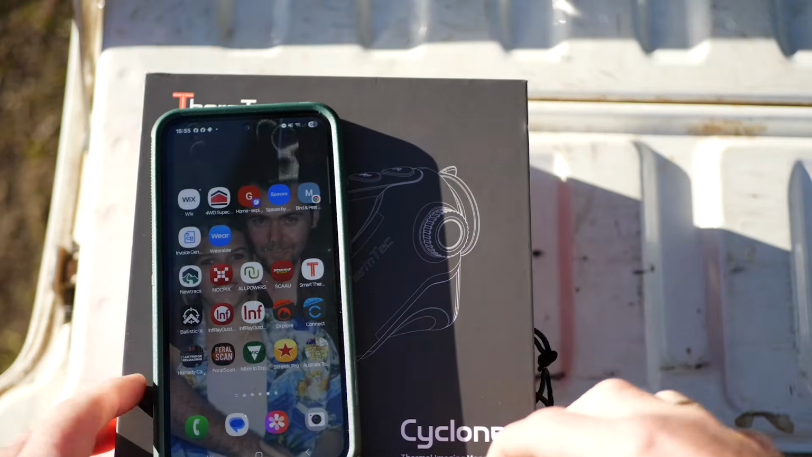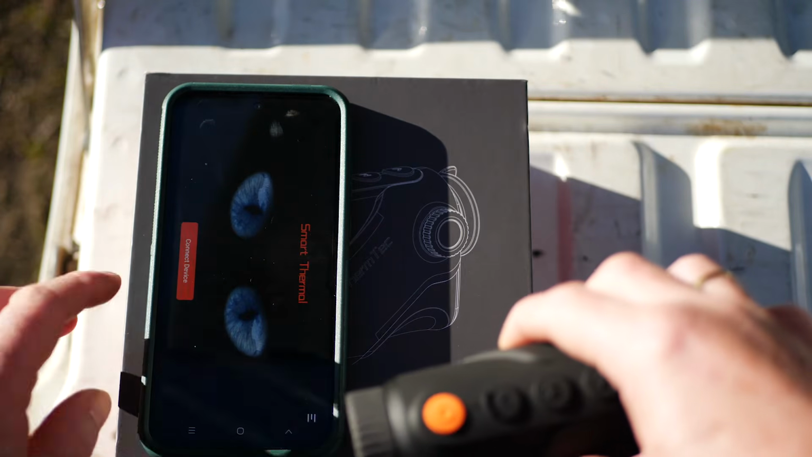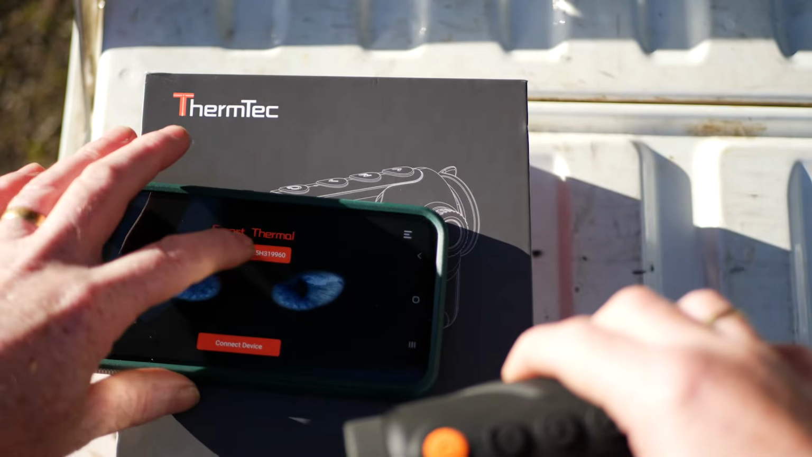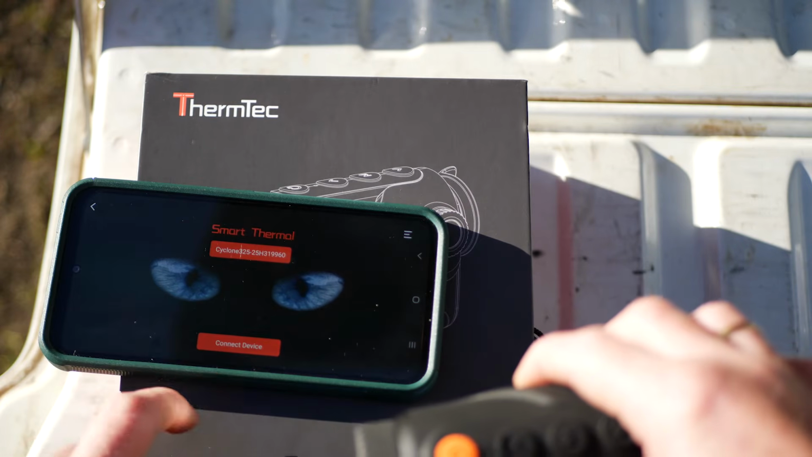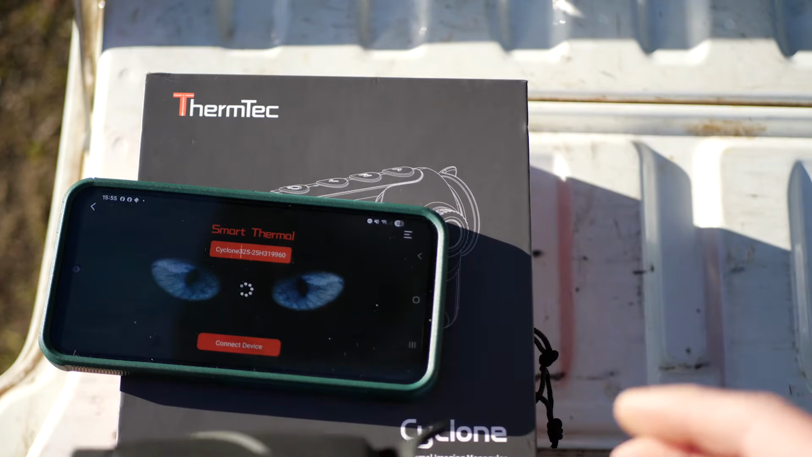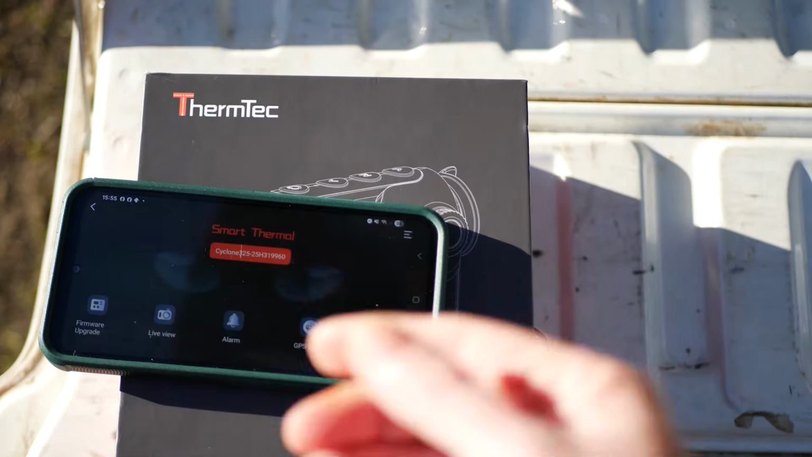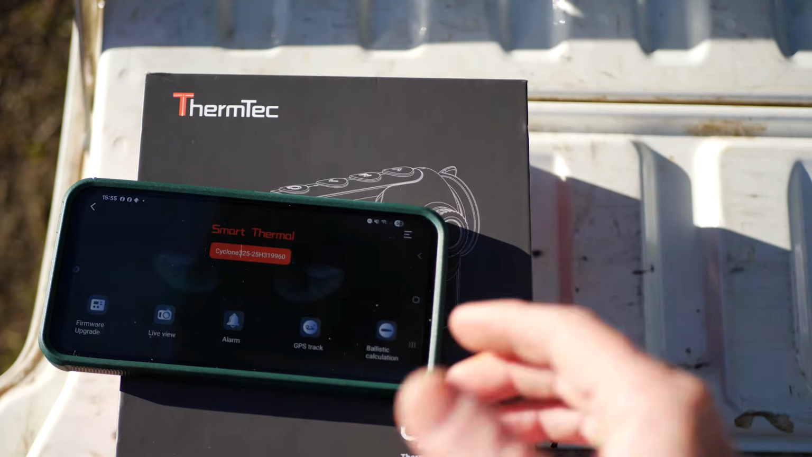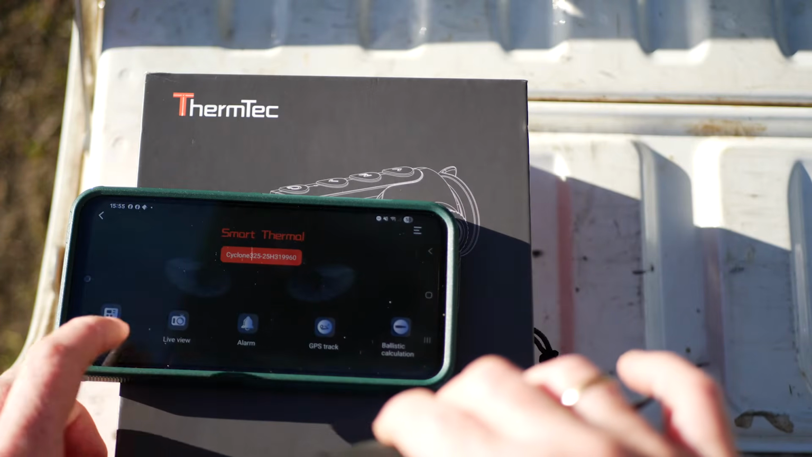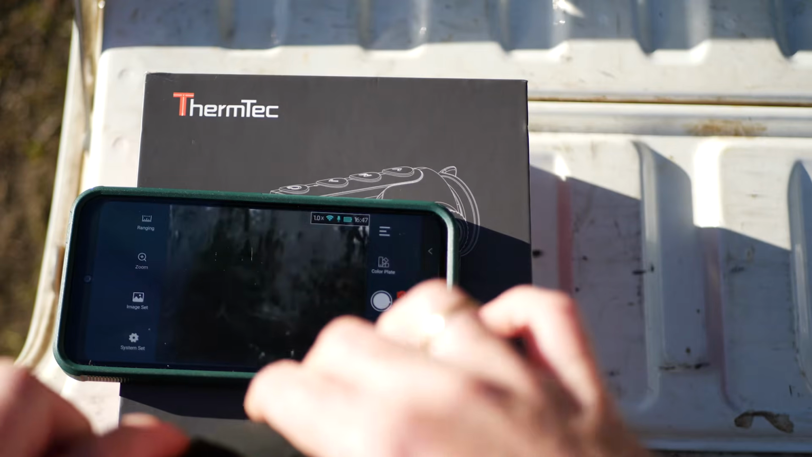I thought I'd just quickly show you the Wi-Fi. So you turn the Wi-Fi on the device, you connect it to your phone or your tablet. Connect the device. So it connects to the device, and then you're able to obviously get the files that are on this onto your phone, and then you can also use it for firmware updates, and you've got ballistic calculations in there, but you can also do a live view.